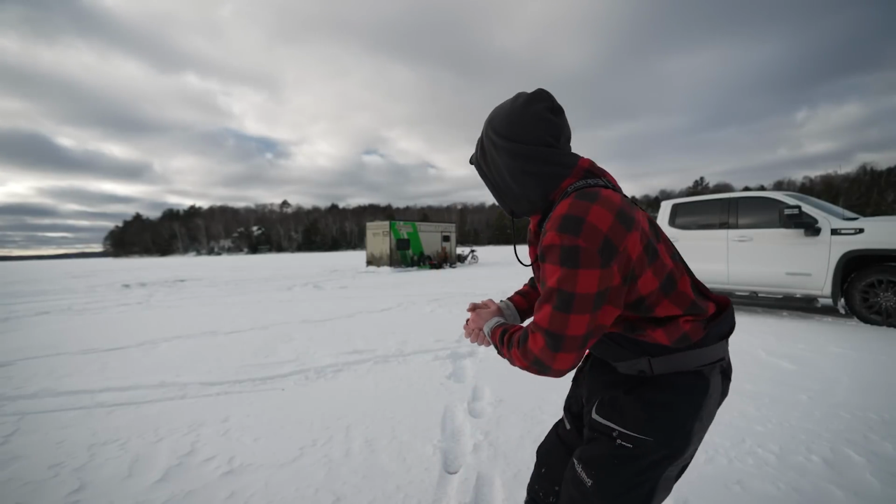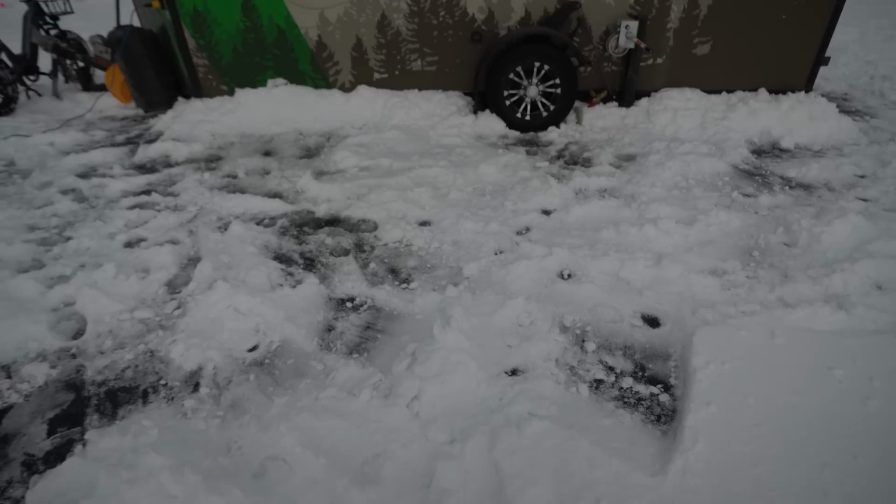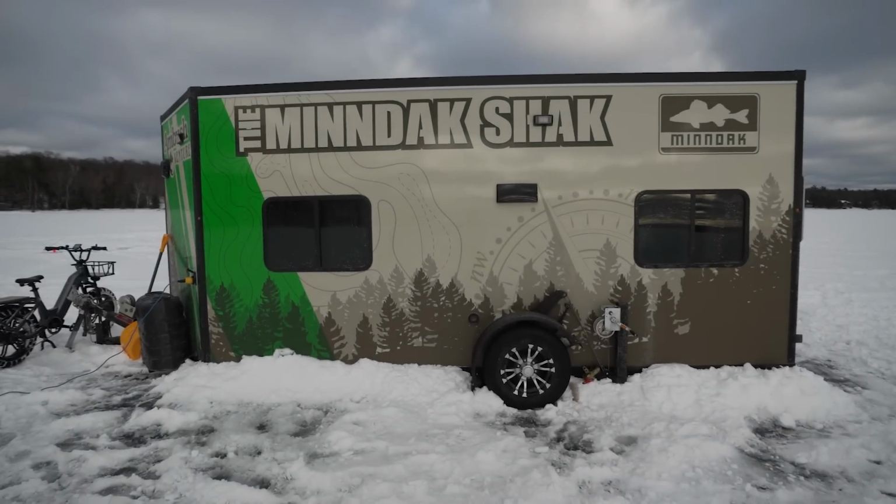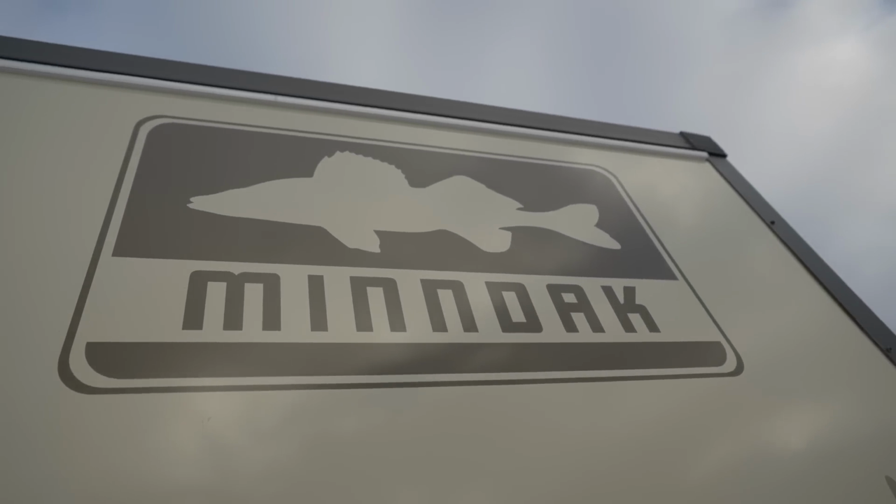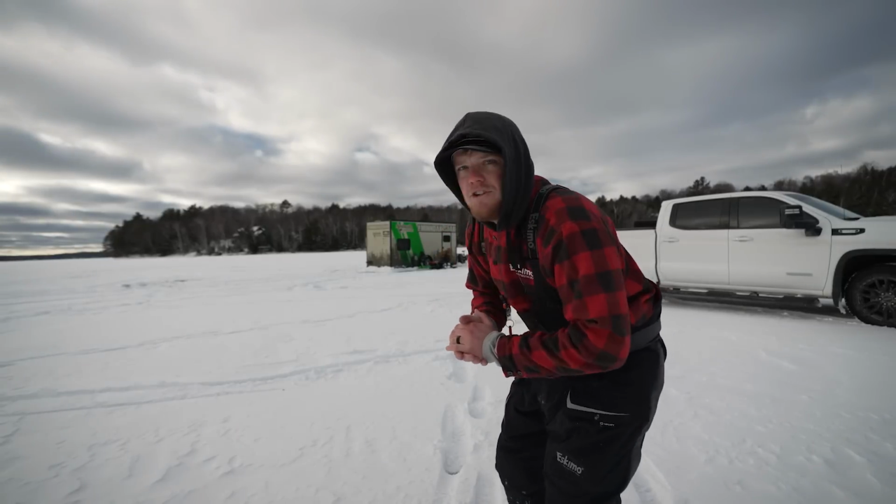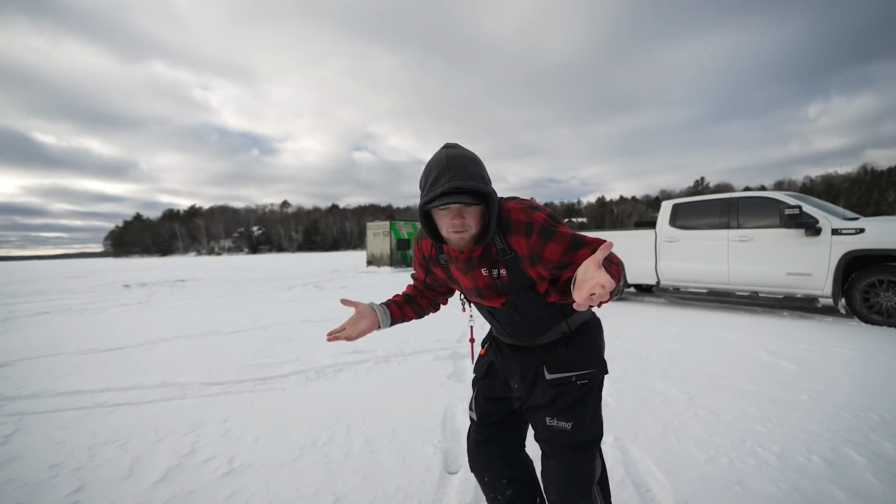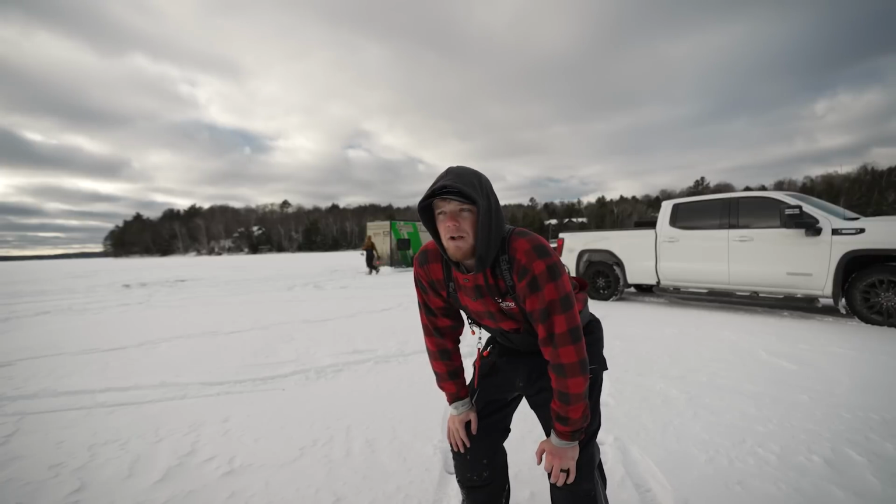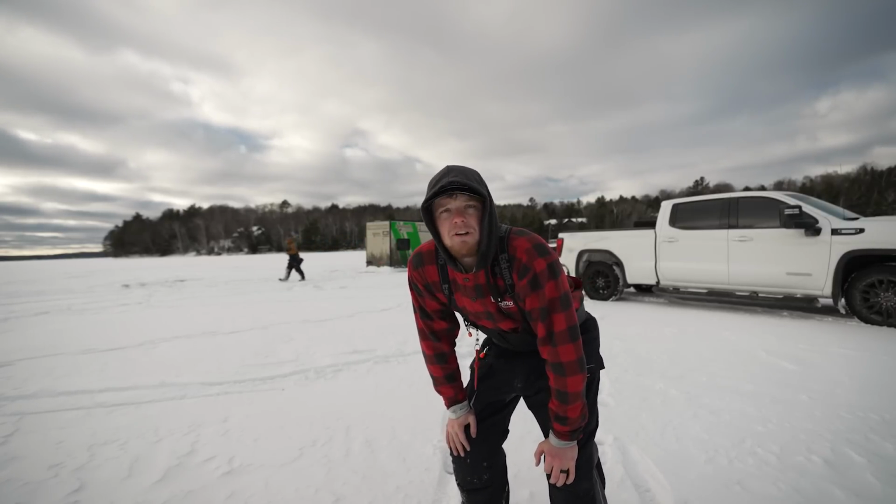We are out here. If you can tell, I actually bumped into the Mindak shack here on my way to the lake. And I thought, you know what, I'm gonna bomb over there and see if I can just rain on their parade tonight, jump in the shack and maybe spend the night with them. I don't know. We came out onto one of our favorite lakes that we like to fish for walleyes, and we're gonna do a little bit of a camping send.